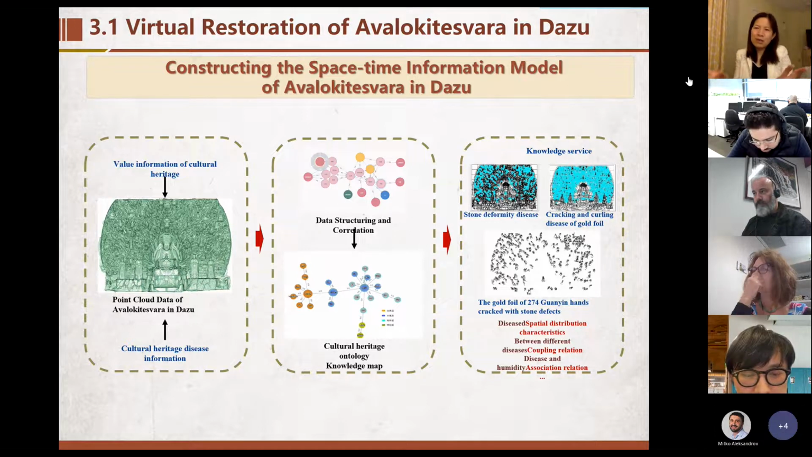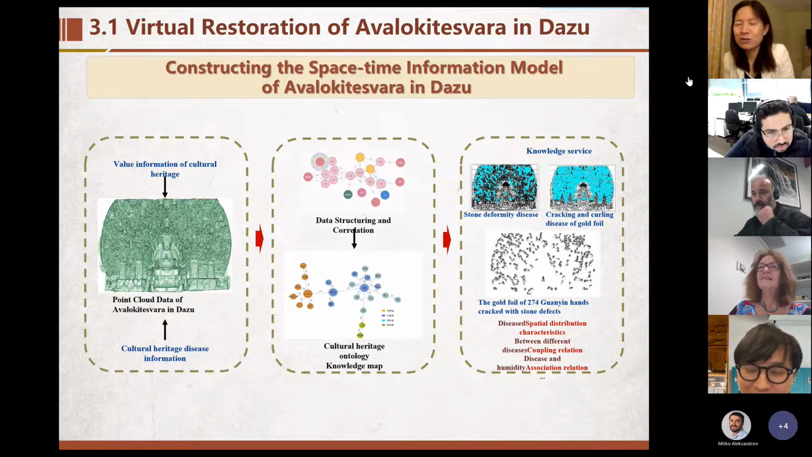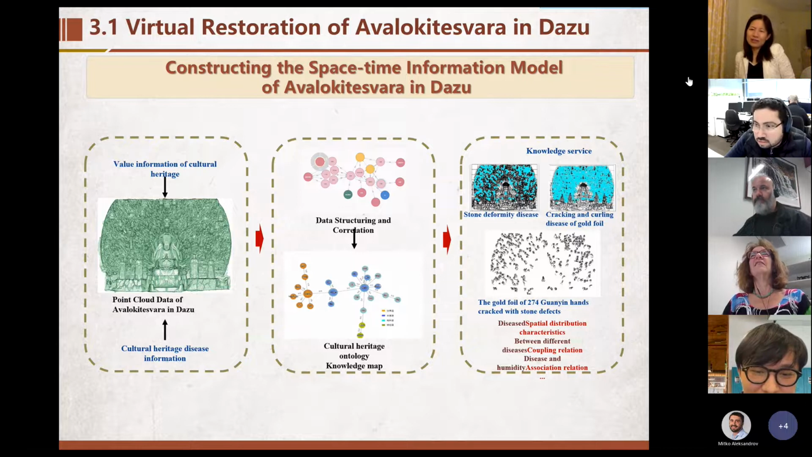You need to classify the 3D point cloud into maybe seven or more classes. For example, excuse me, I forgot how to say it, the 柱梁, columns and beams, that's very important in traditional Chinese architecture.